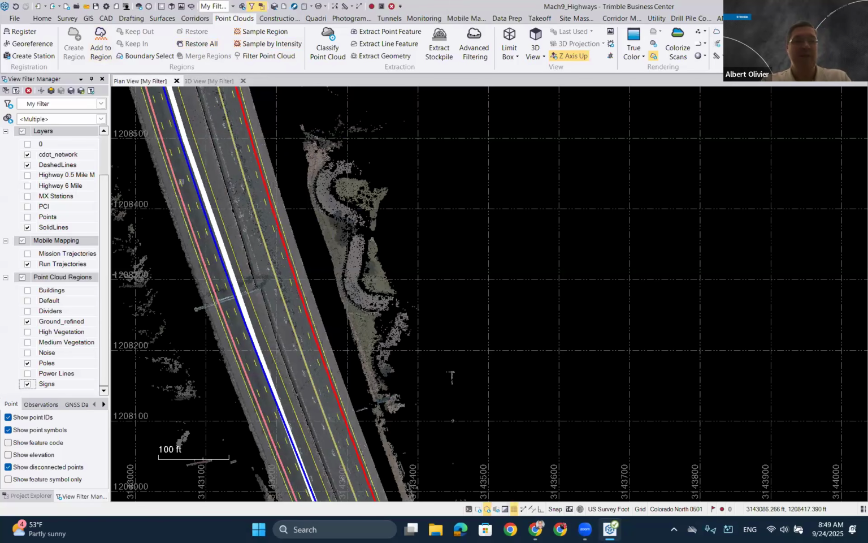If something has been classified in the wrong region, so let's say buildings is a vegetation that was high and it picked up as a building, you simply add it to a region, select it, and move the data between the different classification regions as well. So it's very simple and easy to do in TBC, making it easy to move around.